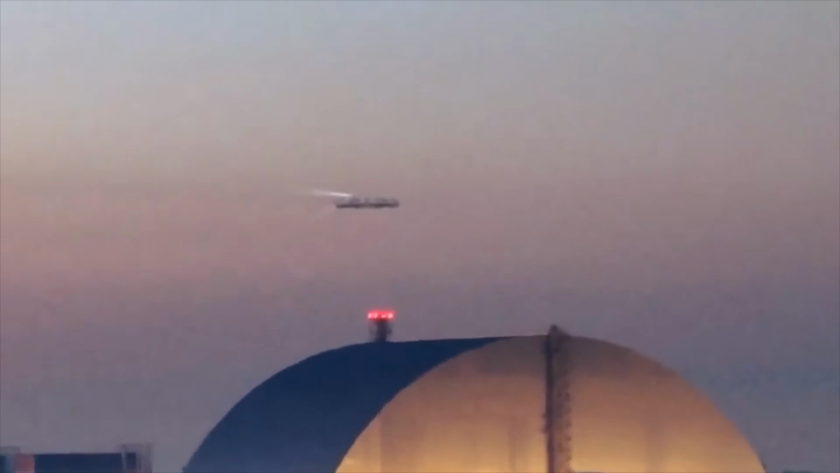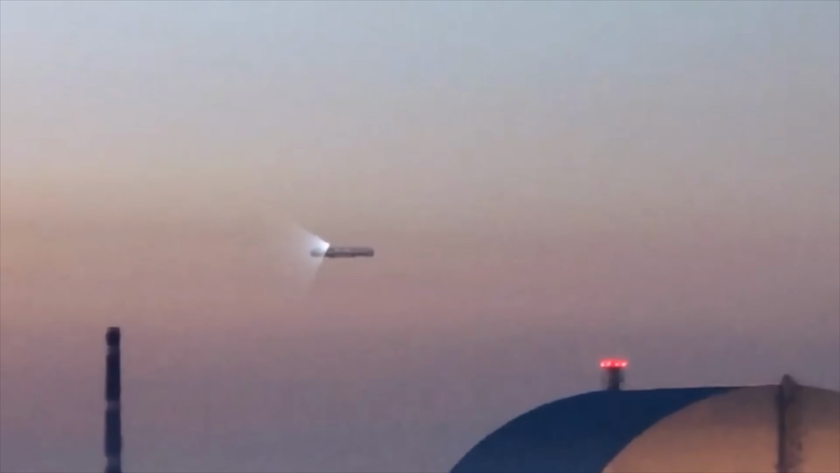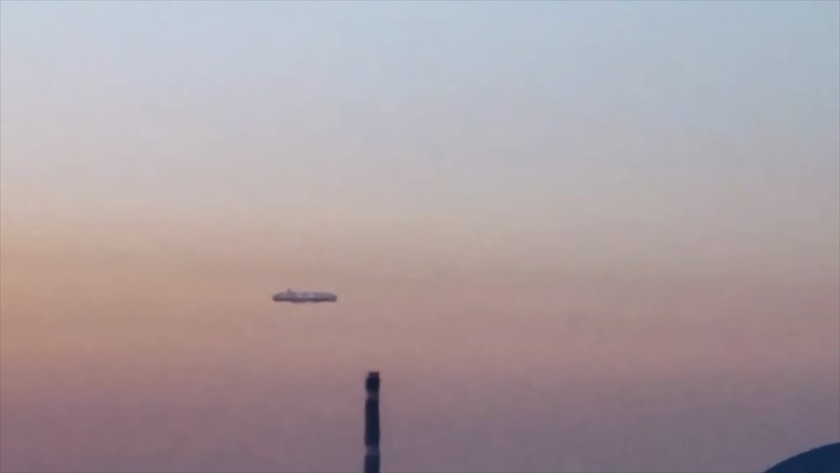And it turns the spotlight on again. Like, yo, look at this. What the hell is that? And what is this thing doing? Why does it have a spotlight on? Is it searching for something? What was that flash there? That's absolutely insane. Whoa, look at that takeoff. And to me, the only thing about the video is the person recording isn't freaking out. So I'm like, I don't know, because I would be freaking out.